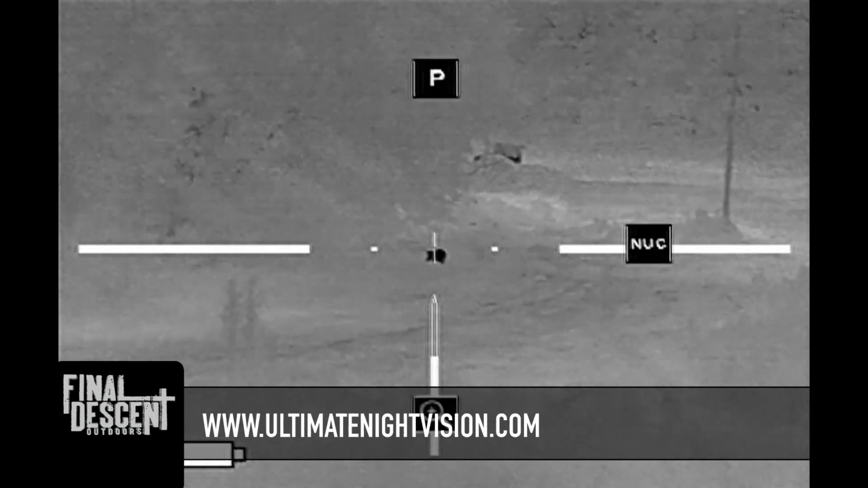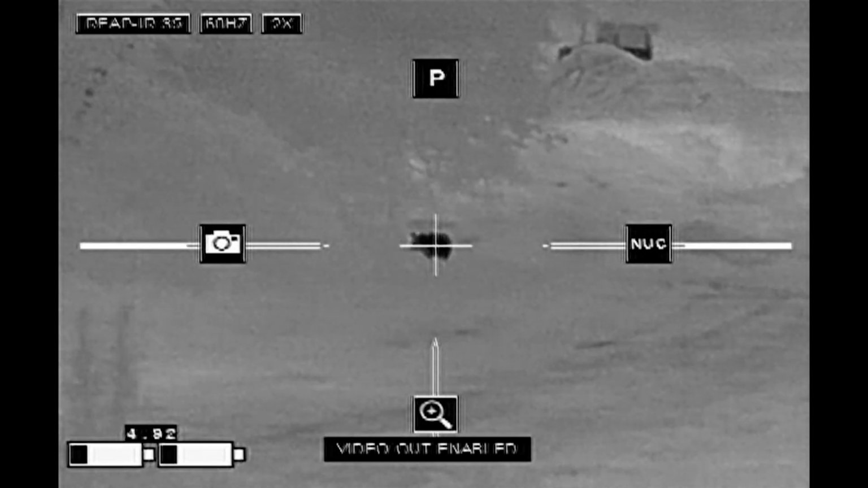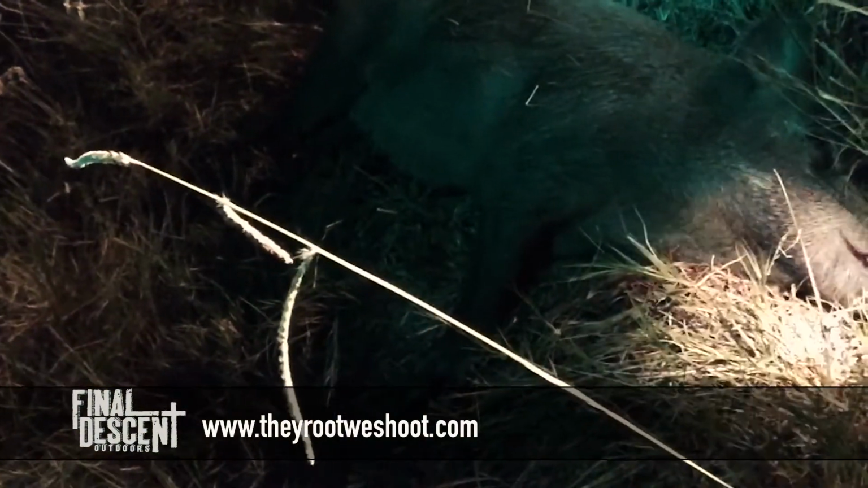I'm about to shoot his flag. You all ready? She's a pretty sizable critter right here. Yep. Got some toofies. Yeah, here's the thing.